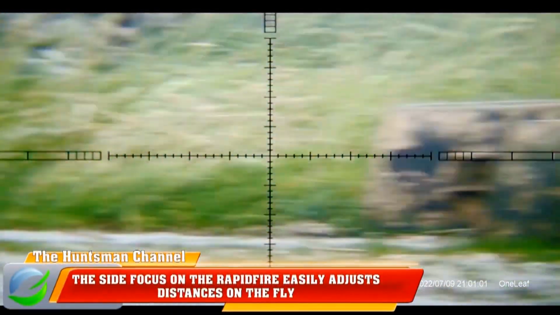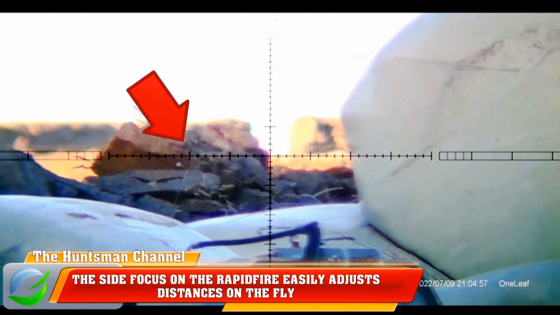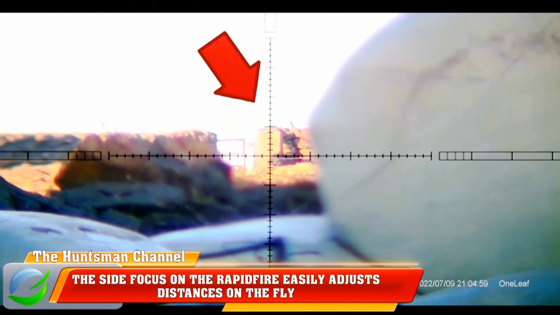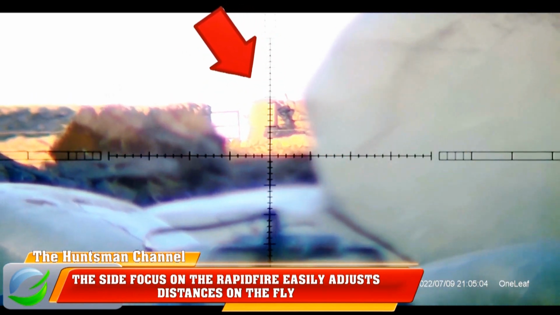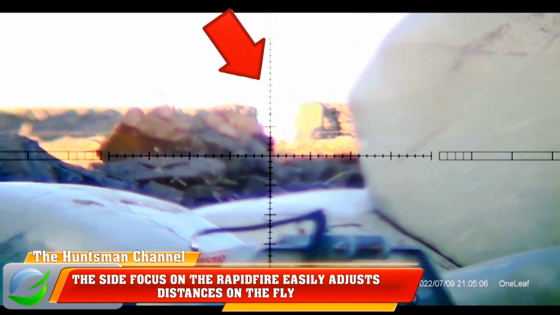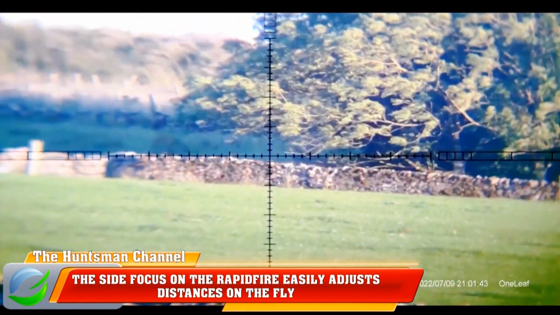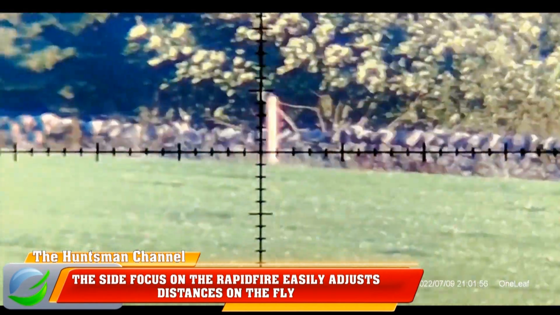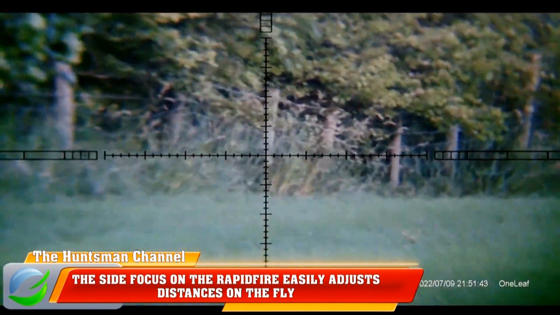I'm just testing the side focus parallax. As you can see at 30 yards, the foreground wall is 30 yards. A small turn of the focus wheel at around 100 yards, and you see the far wall. And rewind the focus wheel back to 35 yards. Nice, easy, smooth movement on the focus.